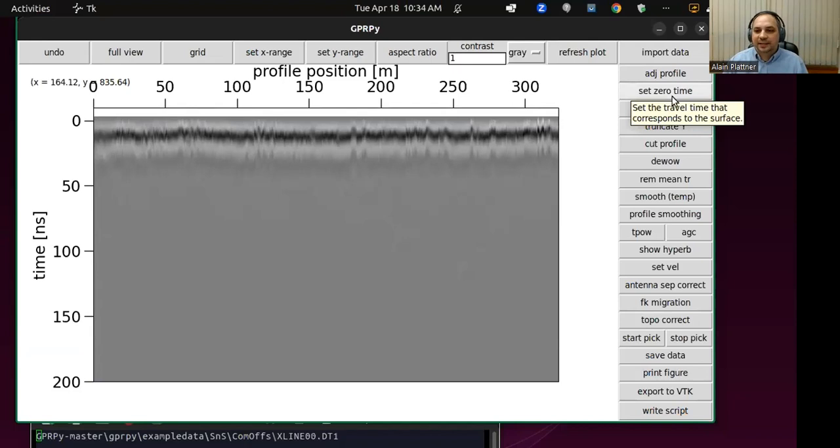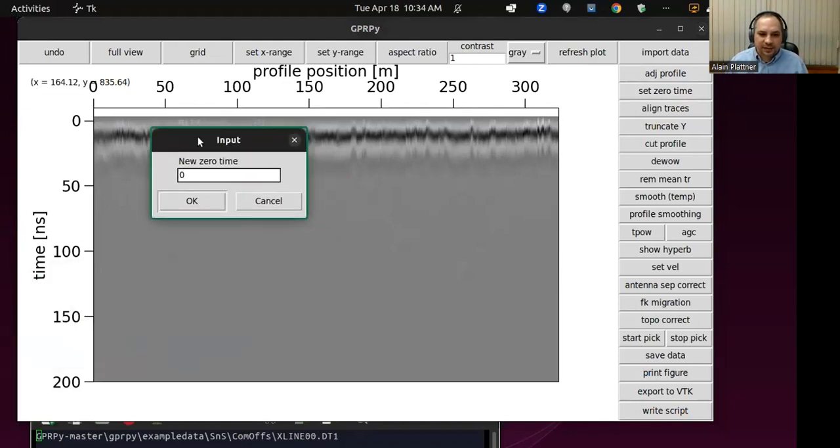So that's what set 0 time does. In this case, in the field, I made sure that the onset of the first move out is exactly at 0. So it did record a little bit before that, but we could just set 0 time, and I'll just enter 0 here. If your first arrival is further down, maybe at 20 nanoseconds, you want to put 20 or something like that.